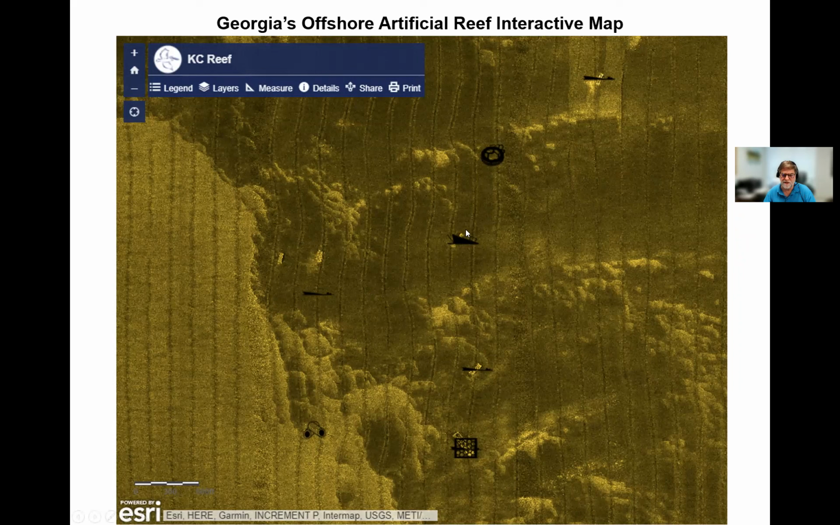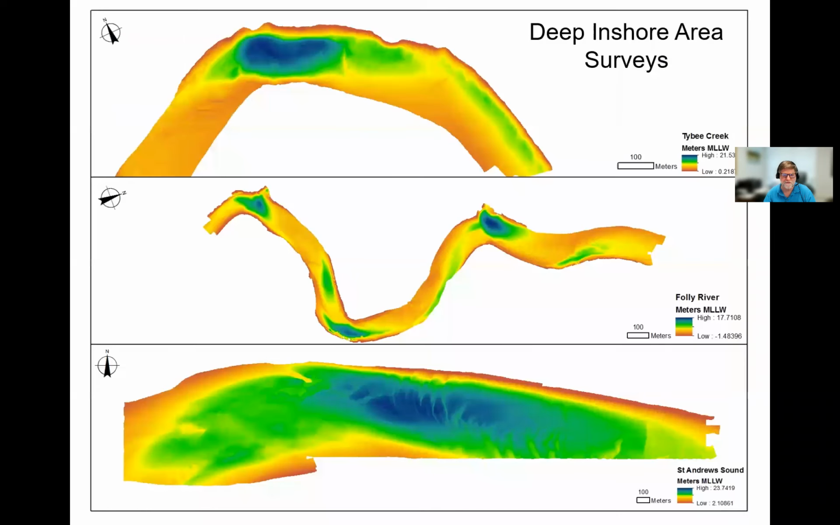So in most cases where the shipwrecks are supposed to be, that's where they are. But in some cases they're off by some amount, and in some cases there are structures on the bottom that don't have a corresponding location. So all of that's being updated to better monitor the performance of offshore reefs.